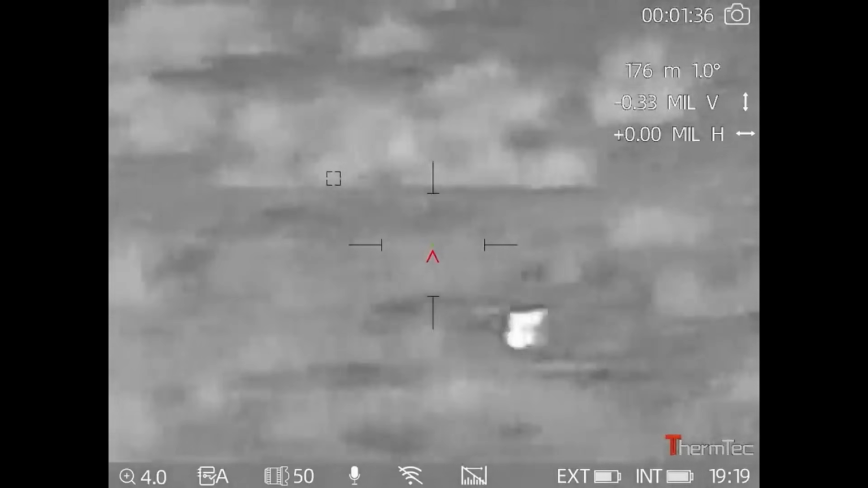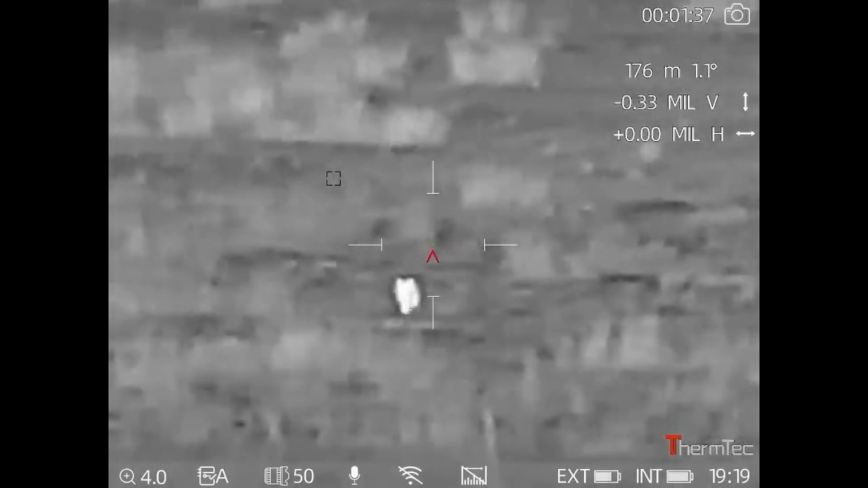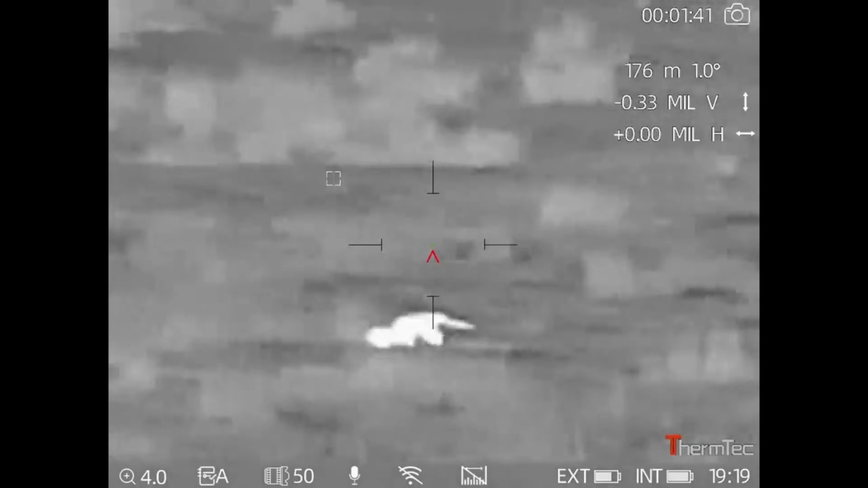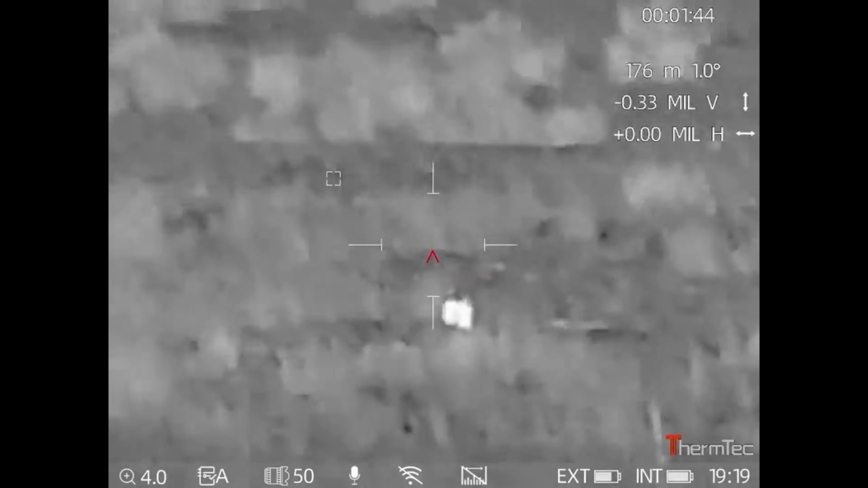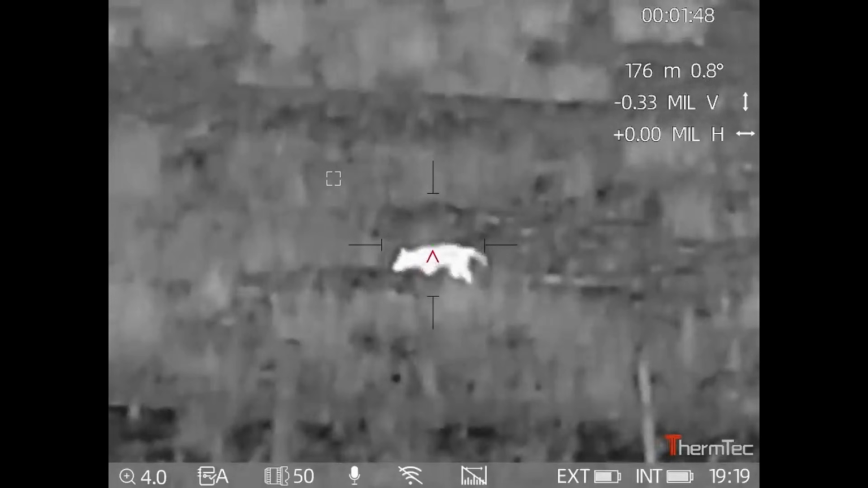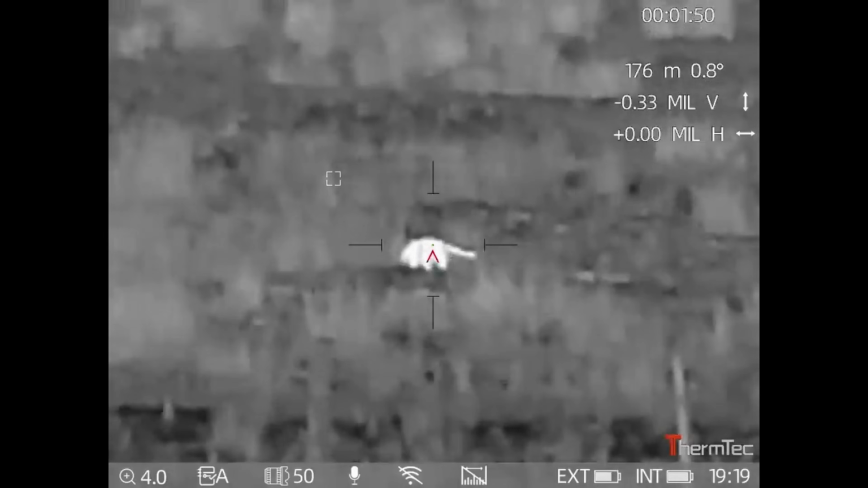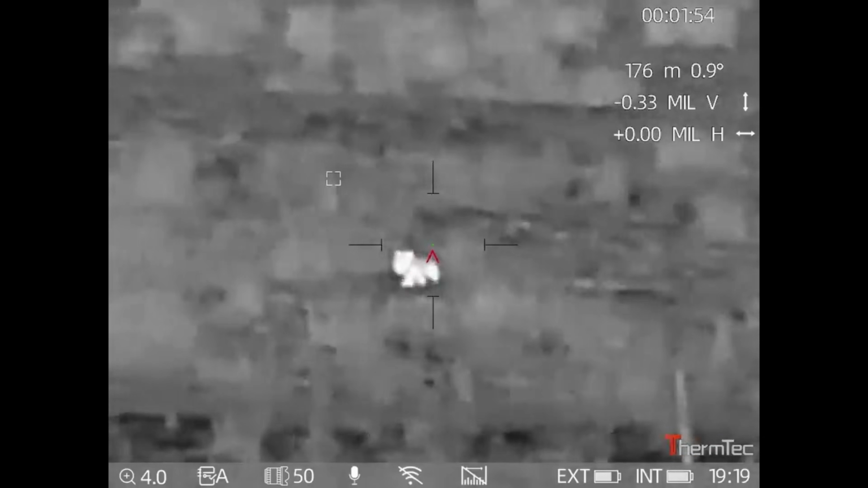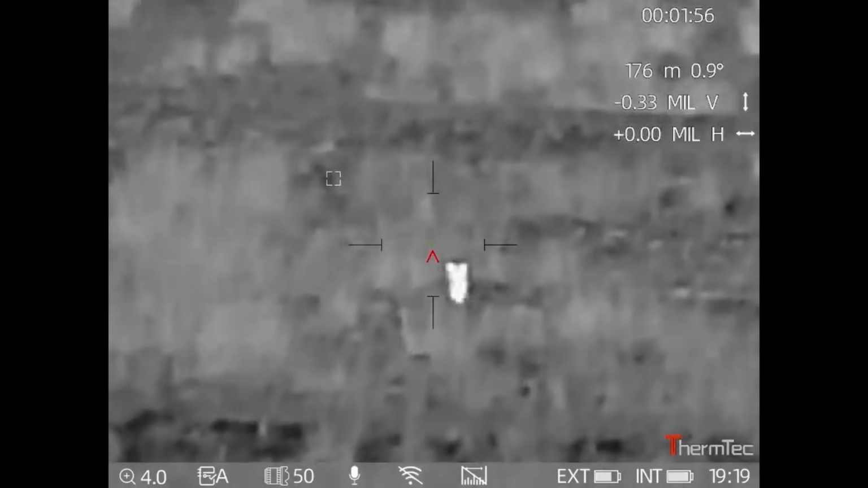I've just ranged it there and it's still at 176 meters, and you can see that on the top right of the readout. I've also knocked it up to 4 times magnification, which is on full now. I'm having to be careful because between it and me there's a dry stone wall and some fencing, and I don't want to hit either of those.